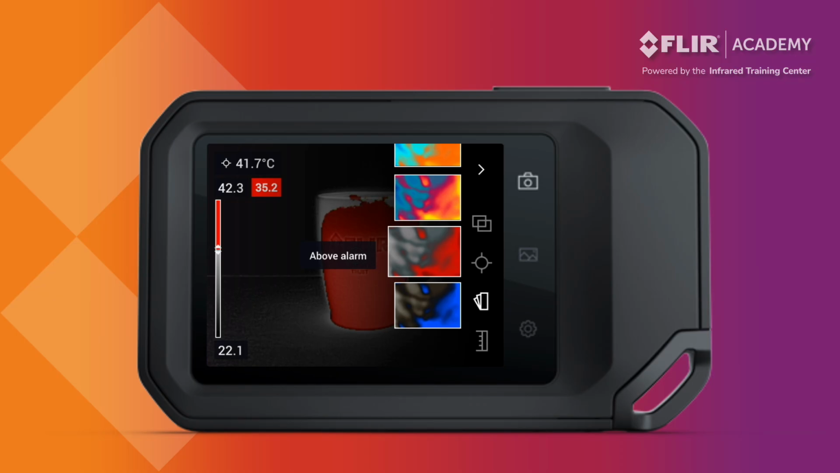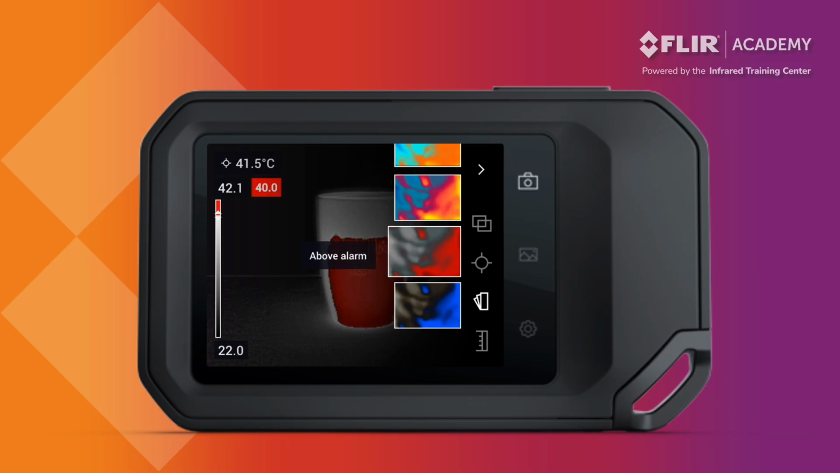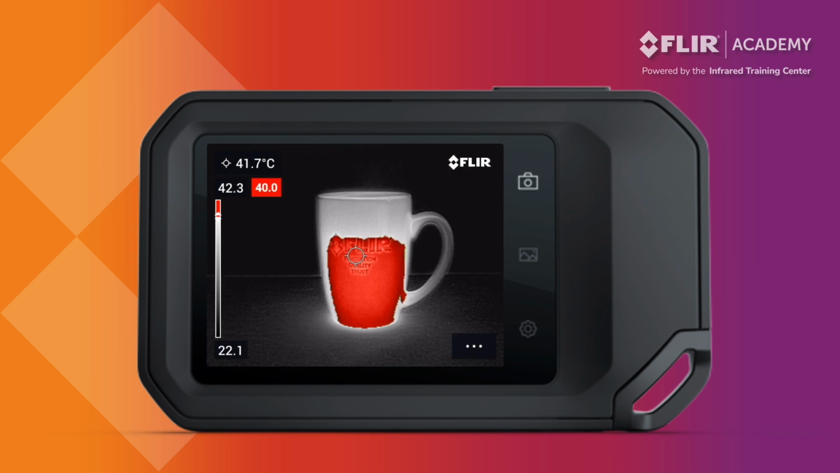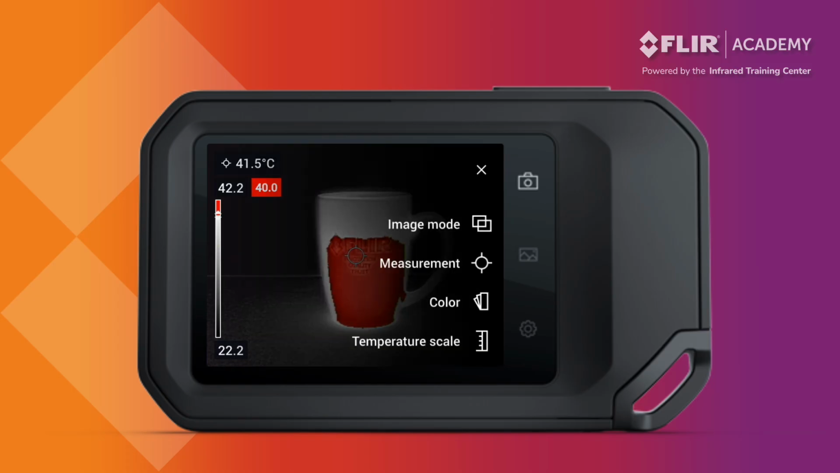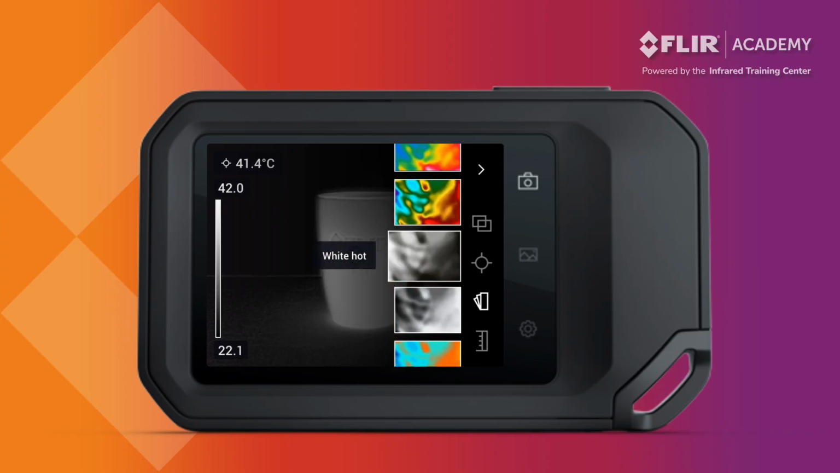Select Above Alarm and set the temperature value to 40 degrees Celsius. Next, press the arrow twice to back out to the main menu, and then select the X to close it. Any surface with an apparent temperature that's above 40 degrees Celsius will now be highlighted in red. Remember that both color palettes and isotherms can also be adjusted in your software after saving an image.